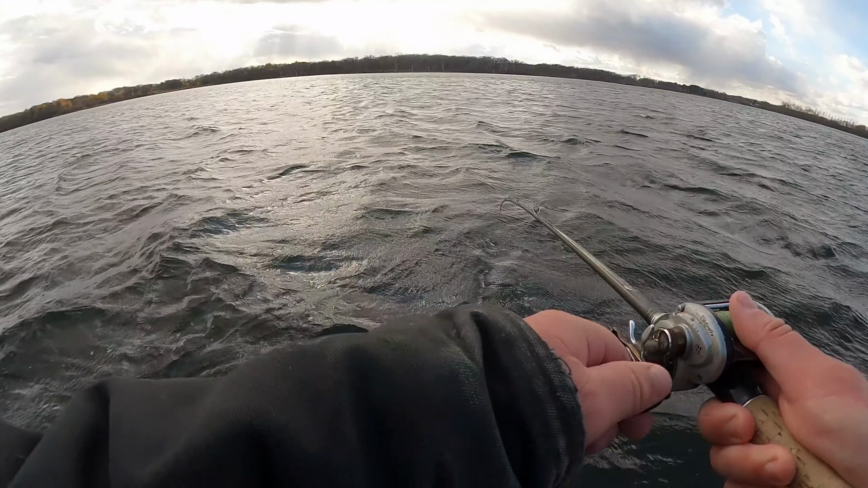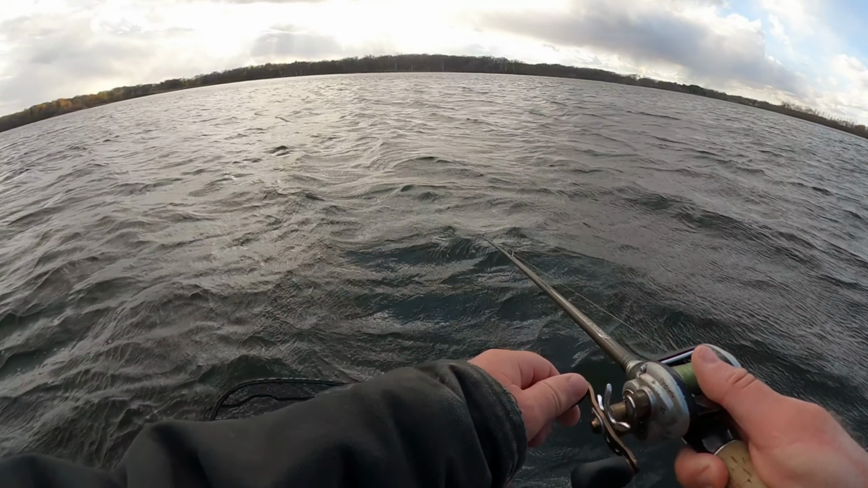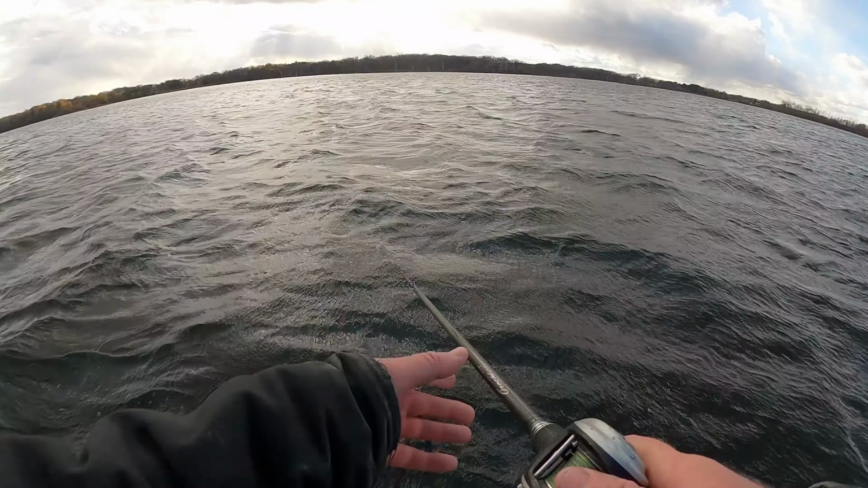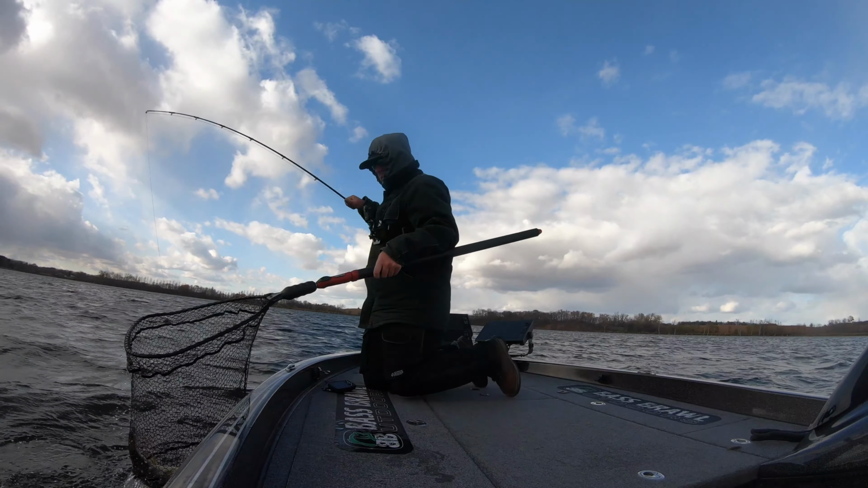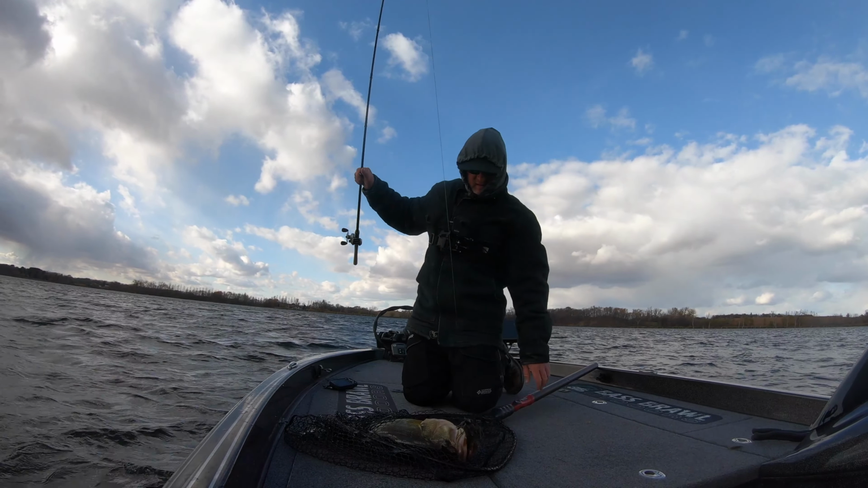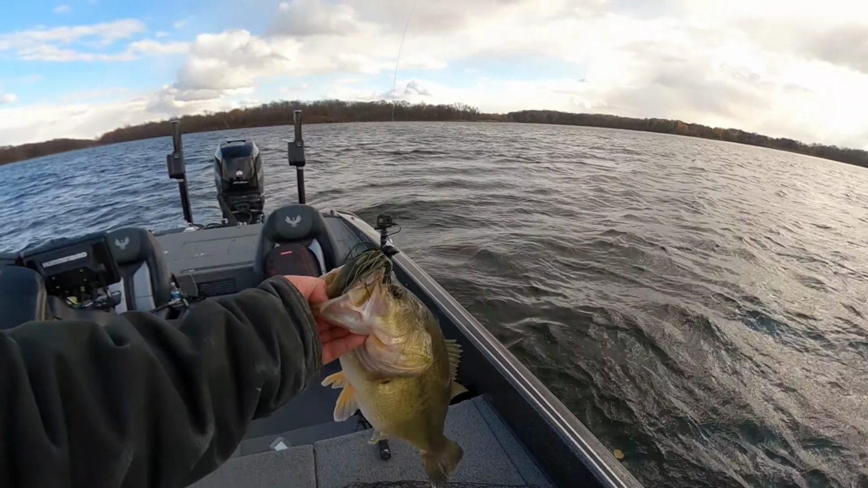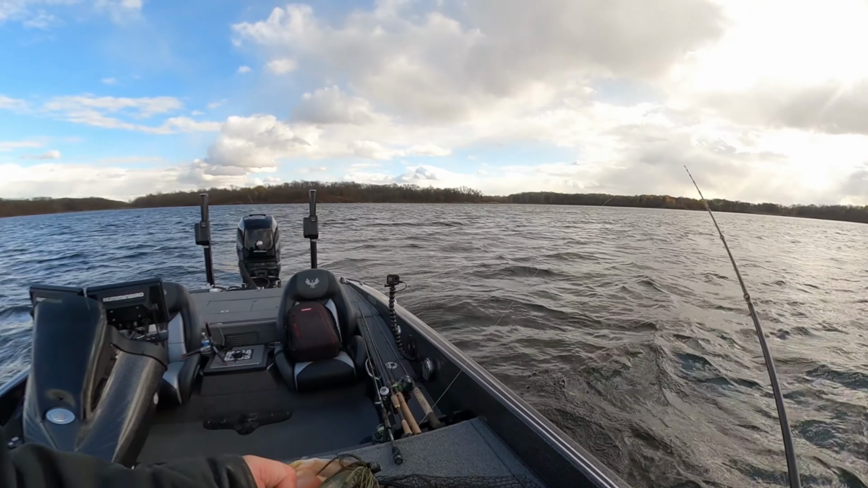Feels like another big fish. Not as big, but it's still a solid fish. Holy cow. Back-to-back casts.